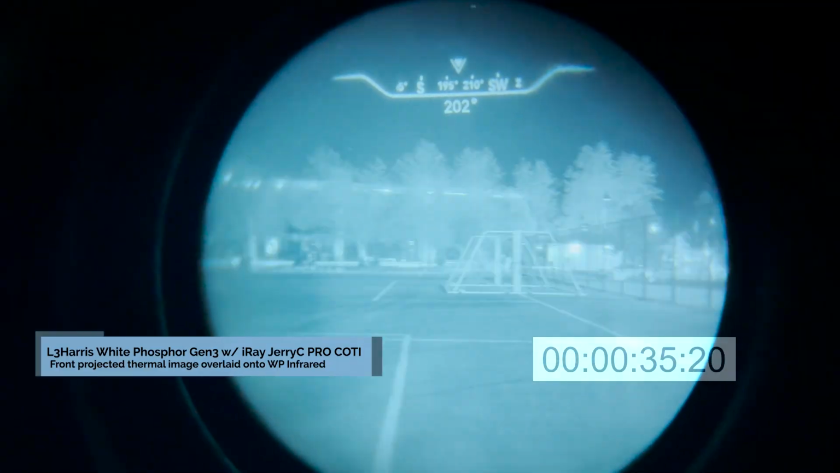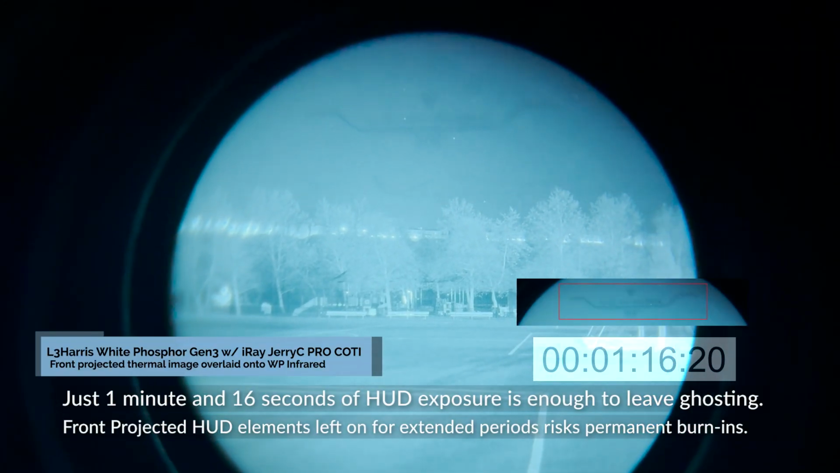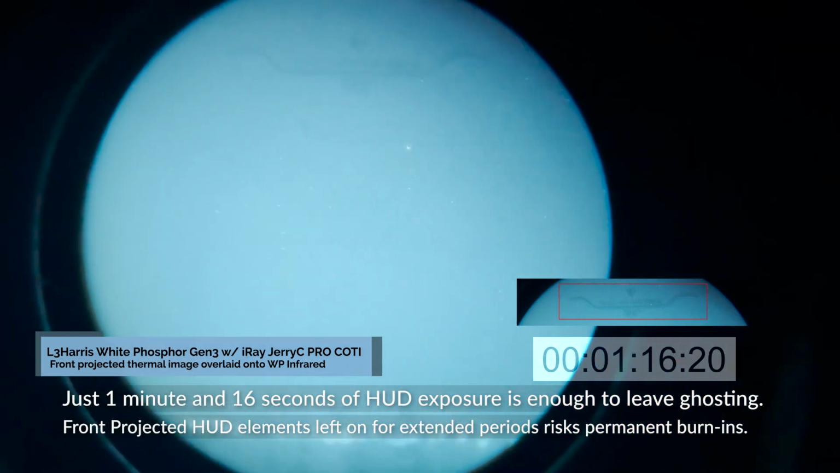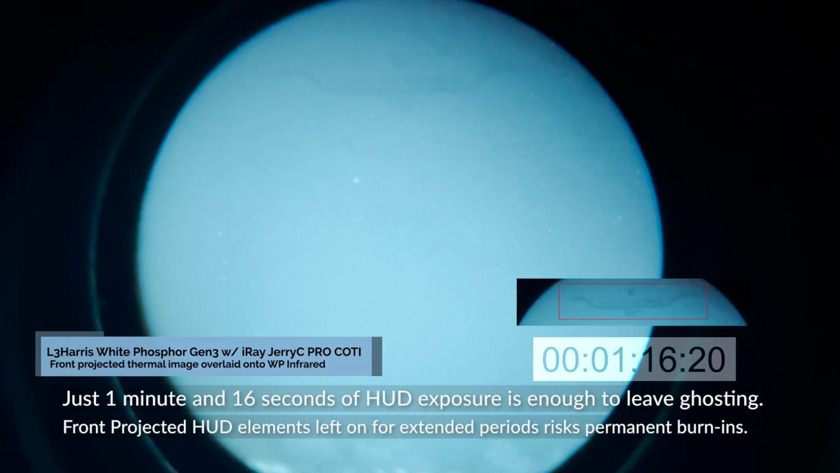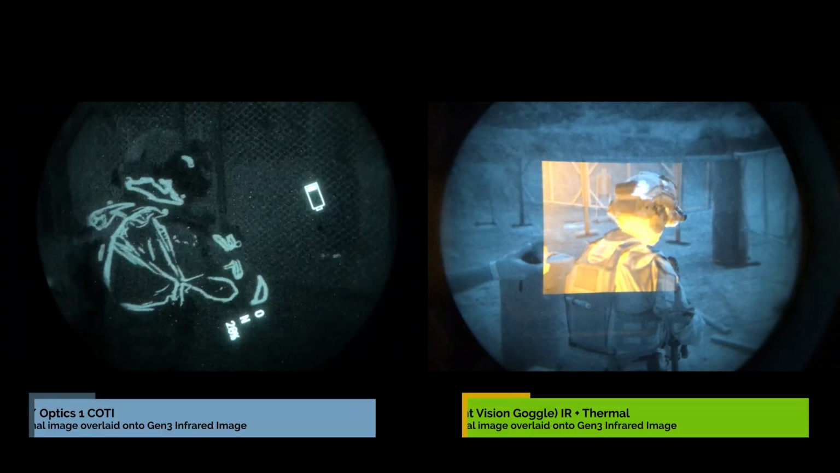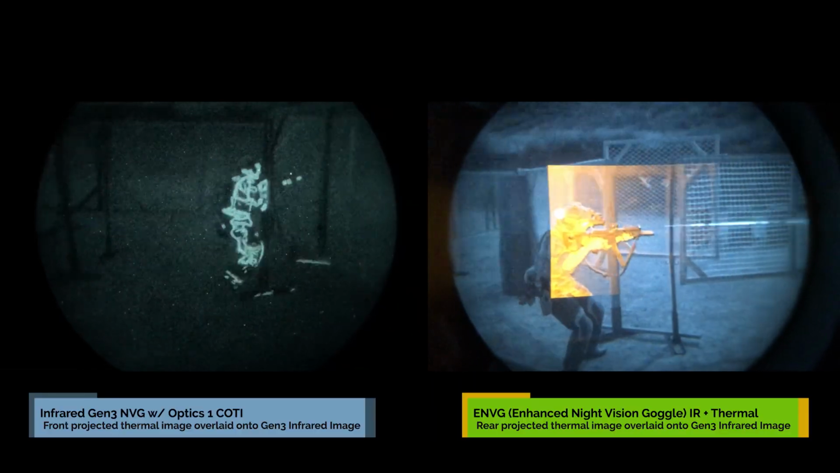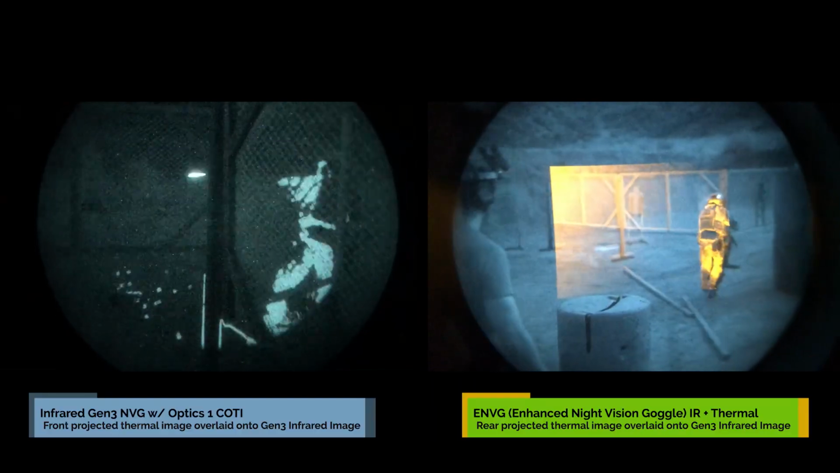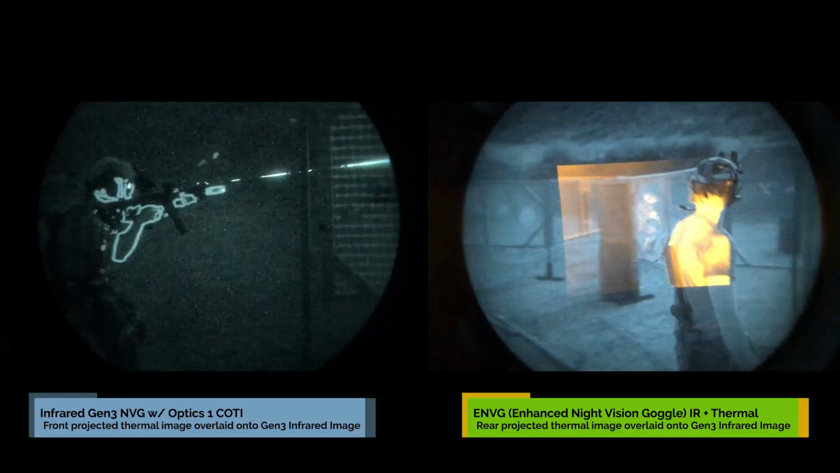One of the most important things to be aware of with a front projected COTI, it is highly advised that you turn off all heads-up display elements that are static on screen. Icons like battery life, compass, and any other data that remains unchanged while on can result in permanent burn-in on the image intensifier tube. The few minutes of testing with this COTI's compass shown in this clip was enough to leave semi-permanent burn-ins. In contrast, the PSQ-20 is rear projected and therefore has no risk of burn-in from heads-up display elements. So there are clear considerations to both of these types of thermal systems.